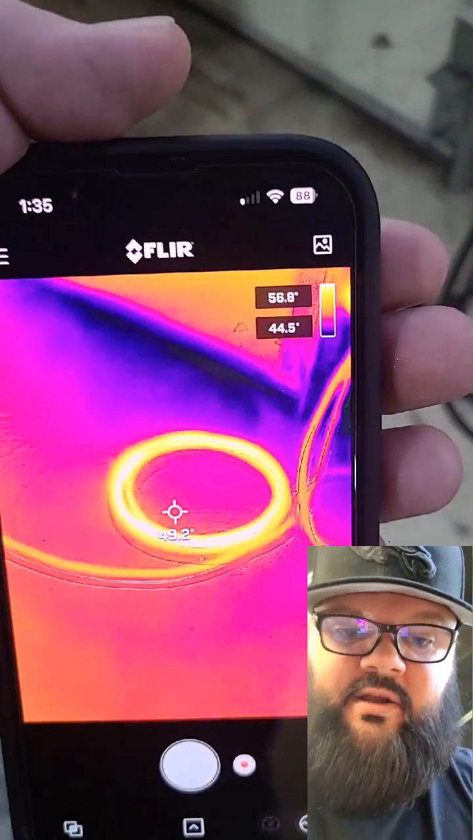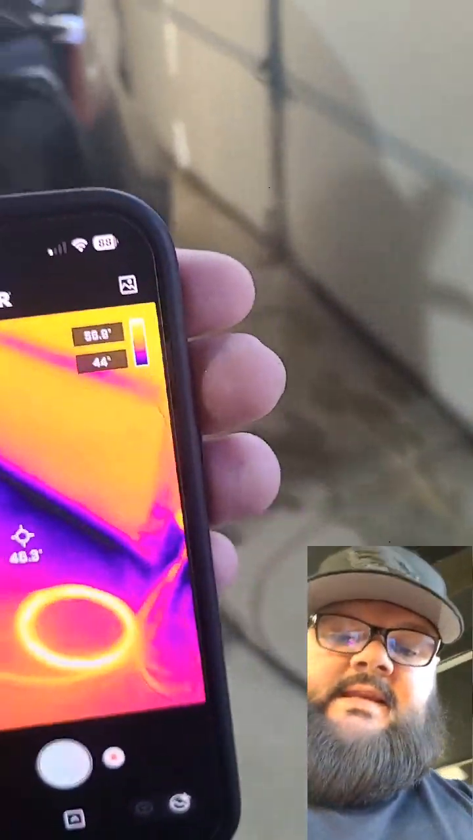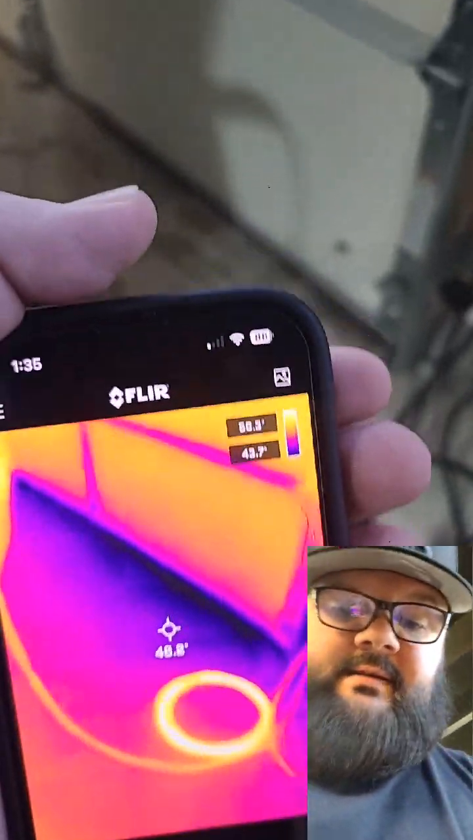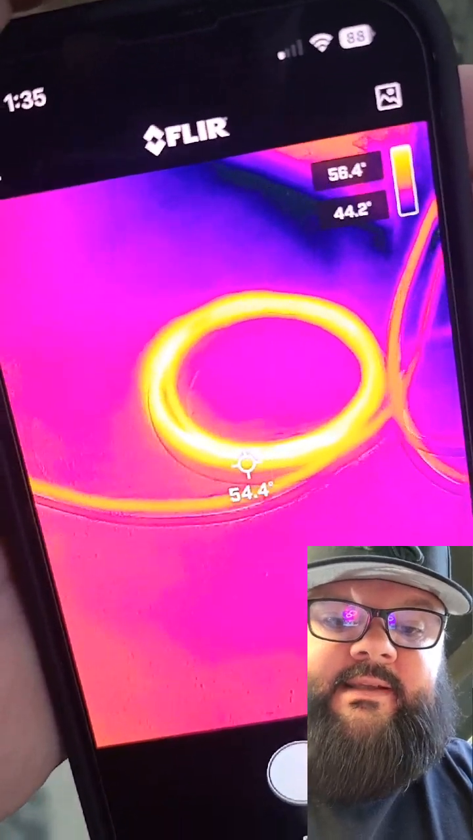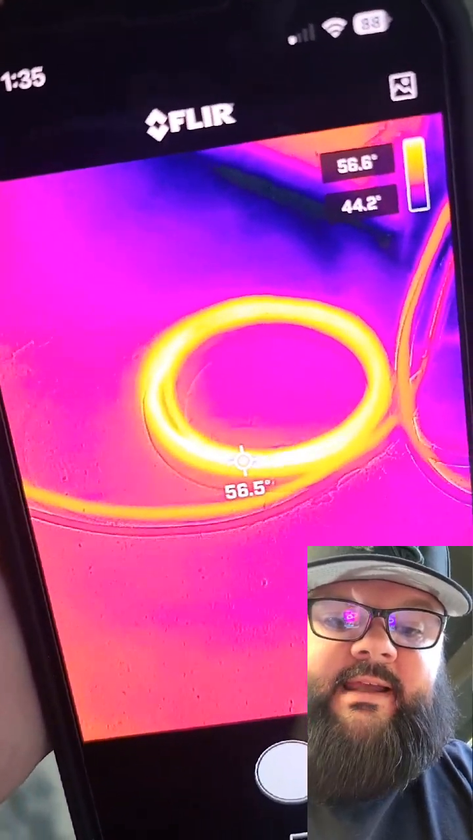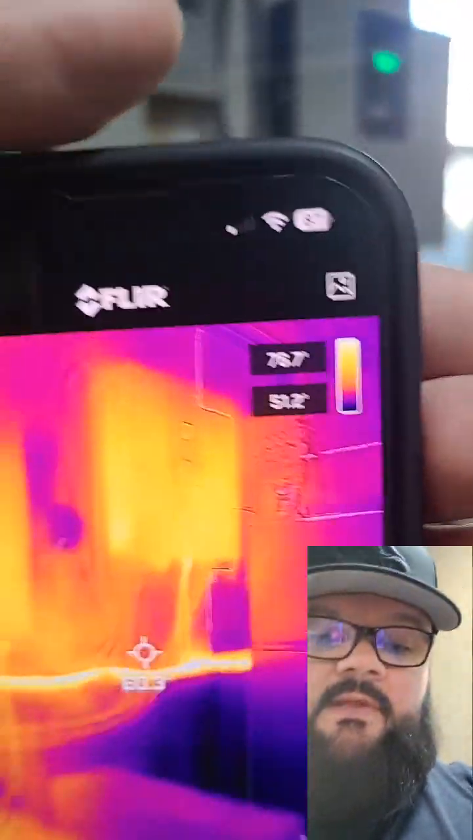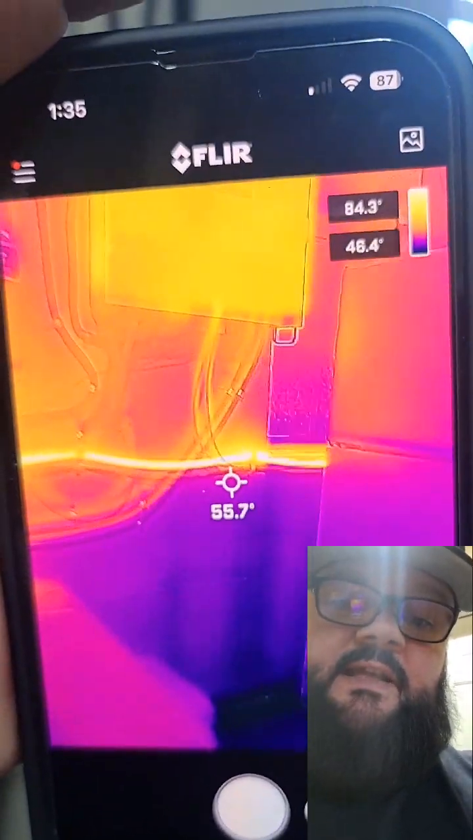Remember I was telling you about coiled wires? Look at that coil heating up, and that's not even, my car is not even pulling any juice right now. But when you coil wires like that, you got to be careful, because they can get really hot. Especially, I actually used to have a coil in my solar inputs, and that was so hot you couldn't even touch it.